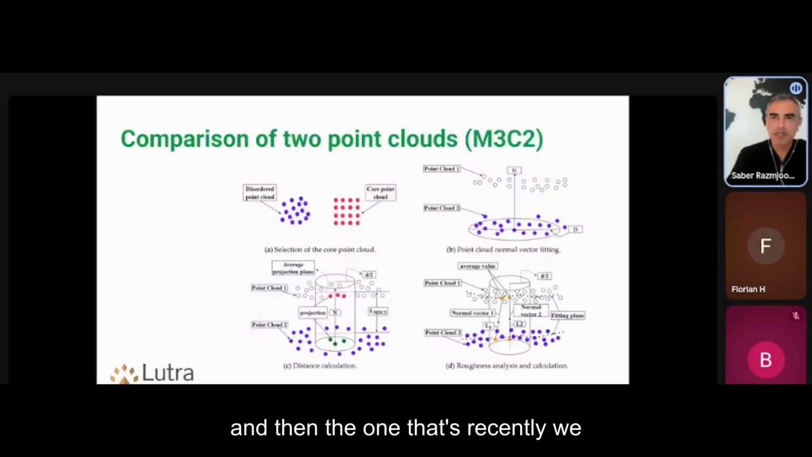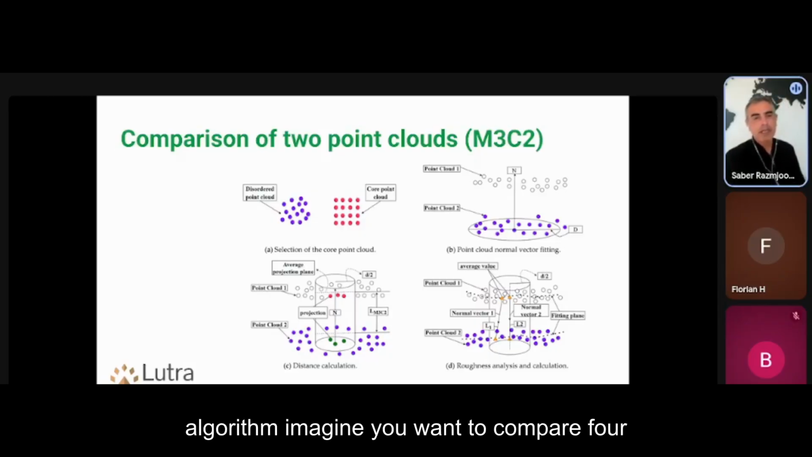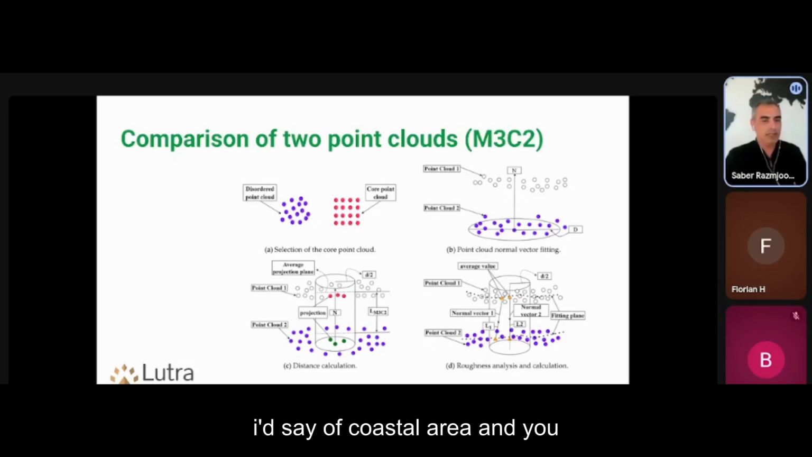And then the one that we recently added, again in collaboration with Hobu, which is point cloud comparison. It appears as one processing tool, but quite a lot of work went on behind the scenes for this algorithm. Imagine you want to compare for landslides or erosion. You have a regular survey, let's say, of a coastal area, and you want to do a comparison of point clouds.